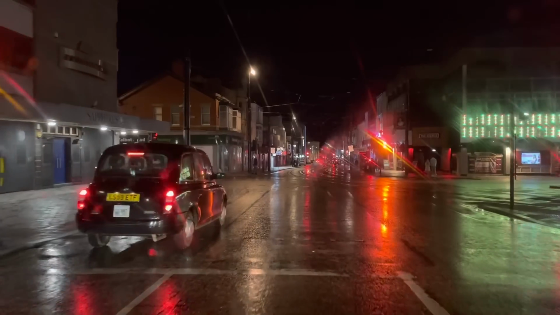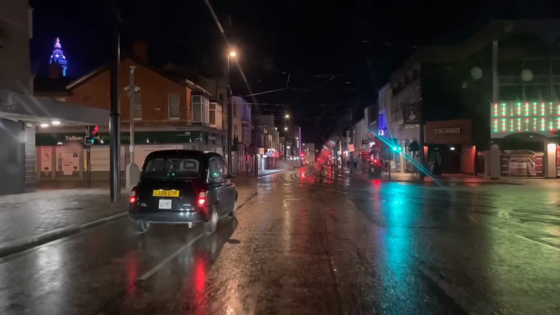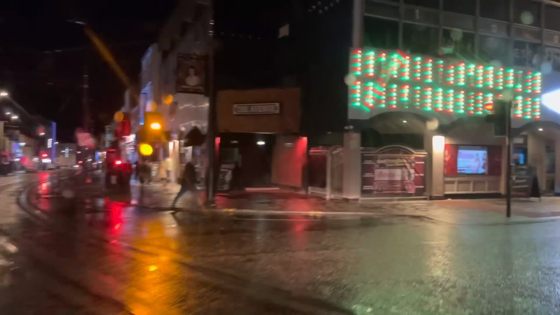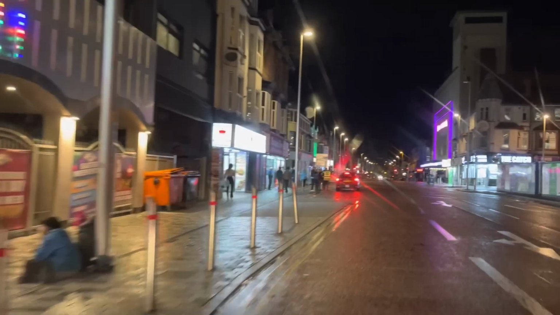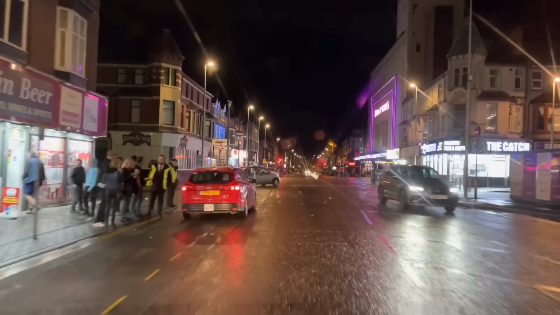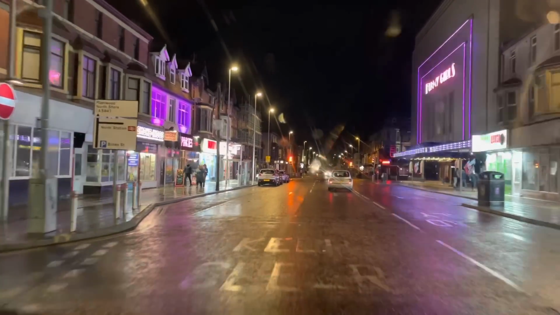The bright lights of Markelly's. Yeah, there you go, folks. The trams will be coming up here soon as well. So this is Markelly's. There's some people begging outside. That's a very popular begging spot there. There's always people begging outside there. People waiting for a taxi. Quite a lot of people in town. Very busy. The funny girls on the right hand side.